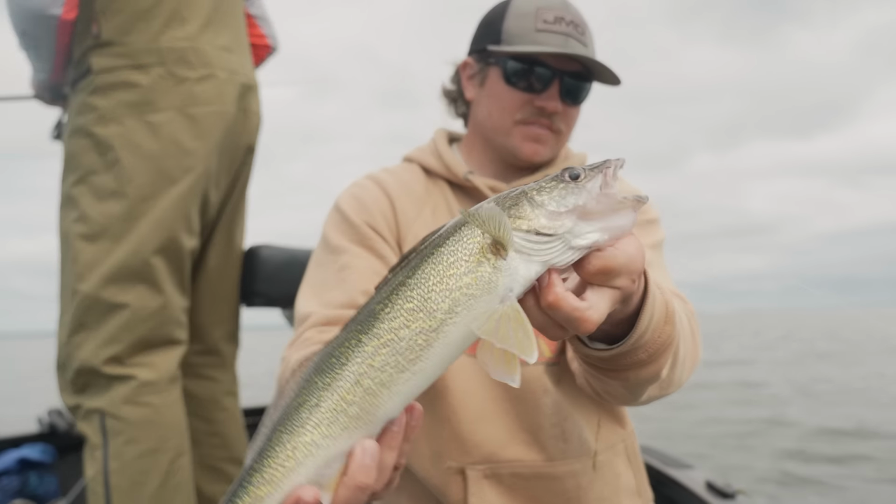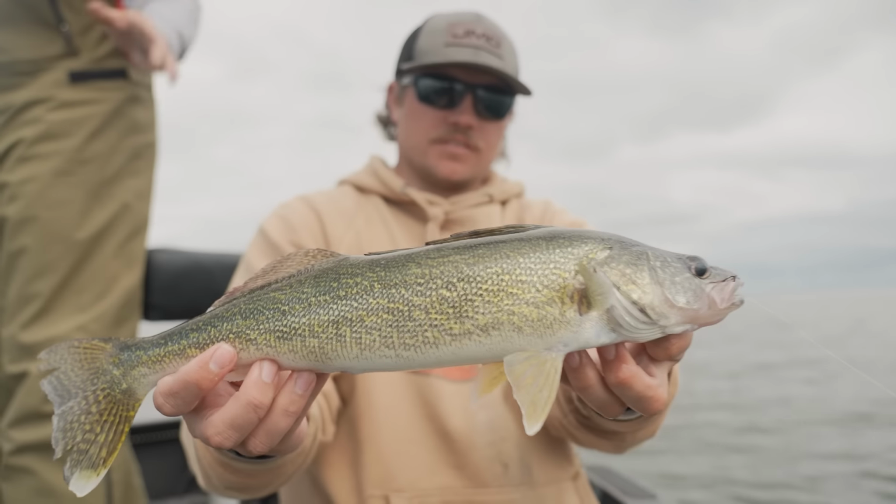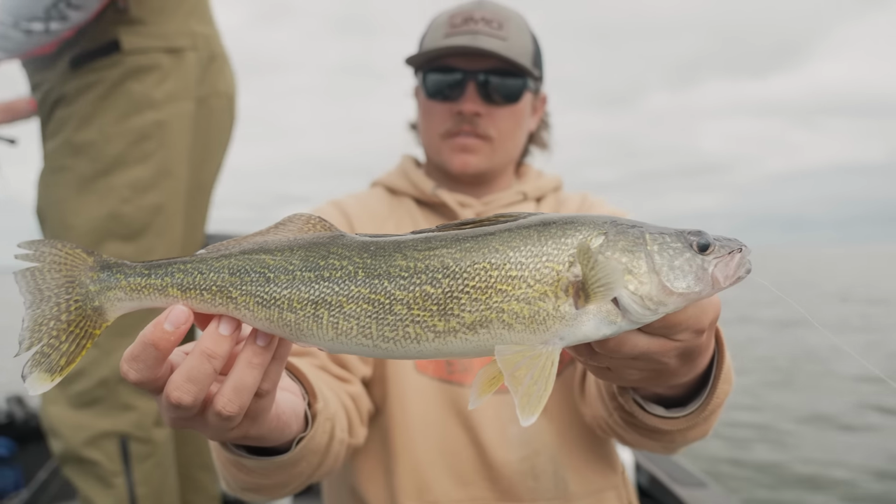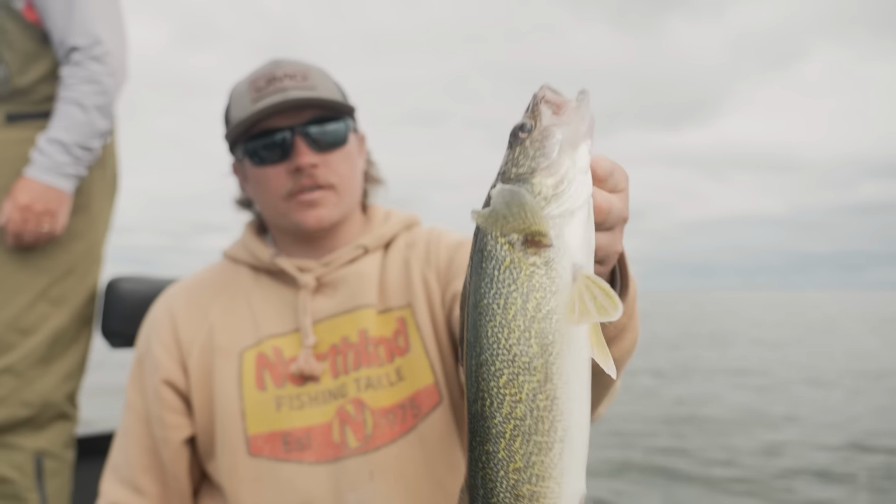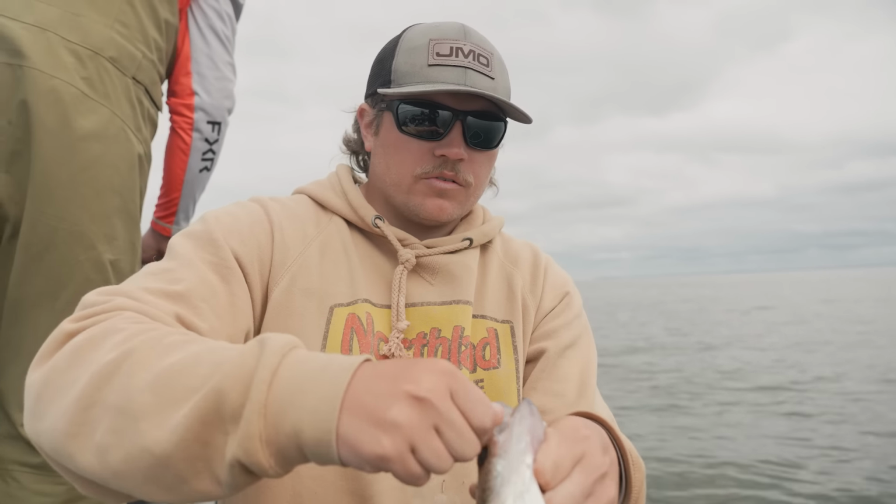What's the limit? 6 walleyes on Winnibigosh? And then they got to be less than 18 inches. So that's right there. That would be a fish you'd definitely measure to put in the box. But yeah, there's a lot of good-sized fish under the slot out here on Winnie. Of course, you got to have a tape, make sure they're within the slot.